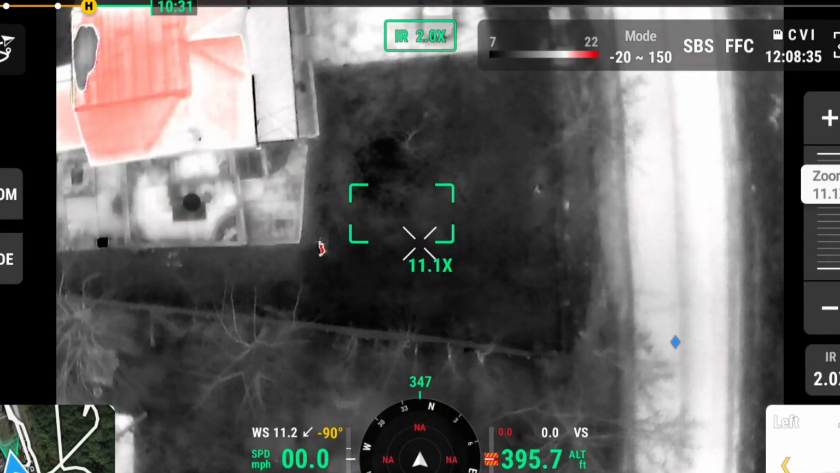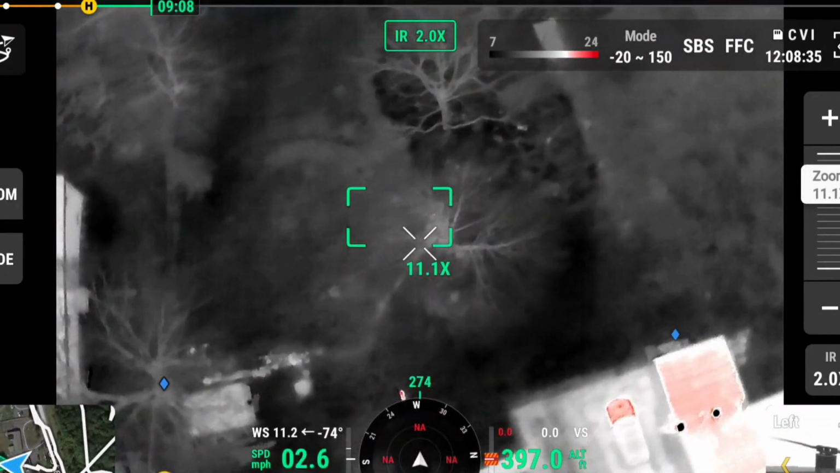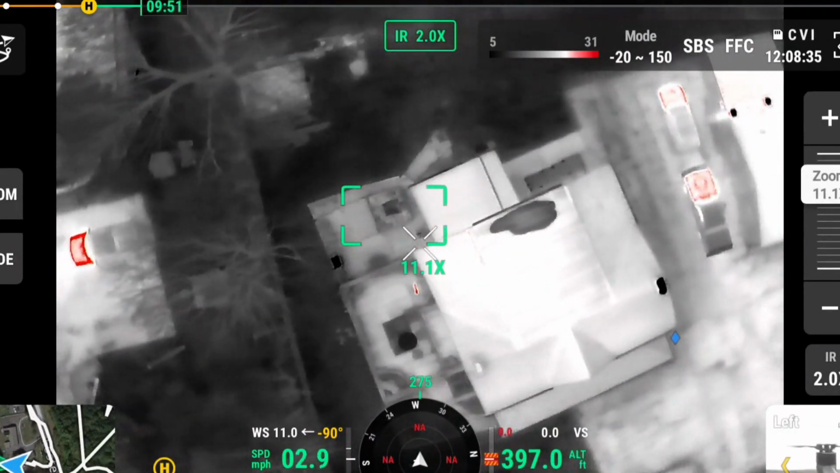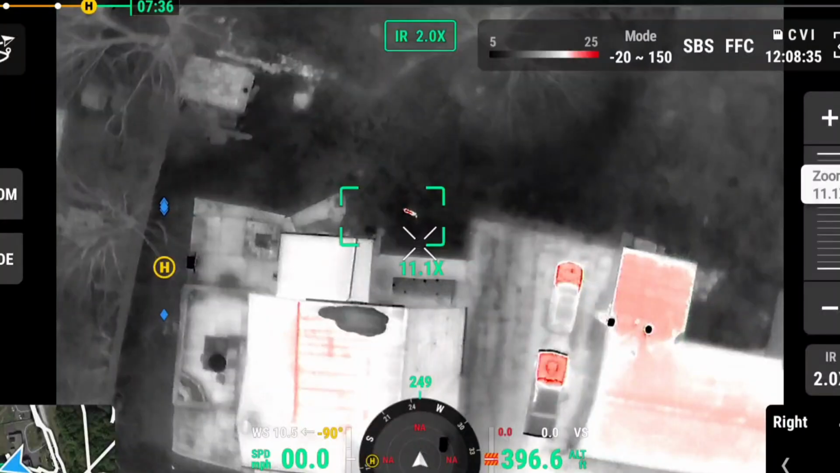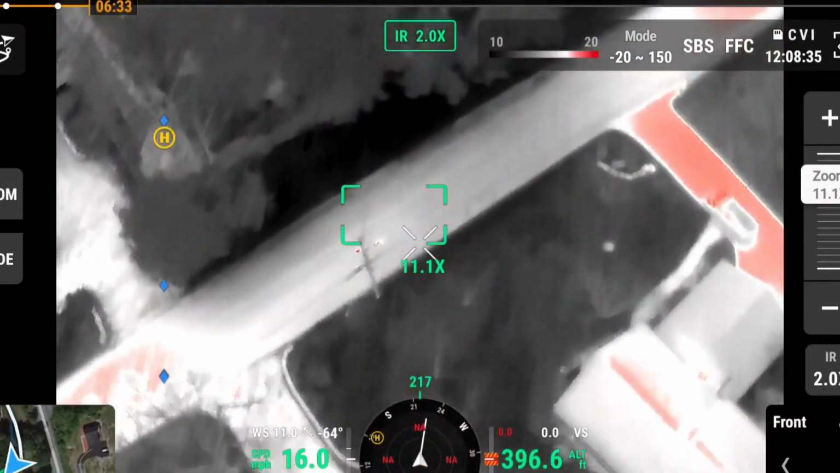So it became a game of cat and mouse, but eventually we went and got a trap, set it up. We knew the area she was in. We were able to get close enough to get the trap set without spooking her, and then we left it overnight. But Galaxy never found her way to the trap. She was never seen on camera.